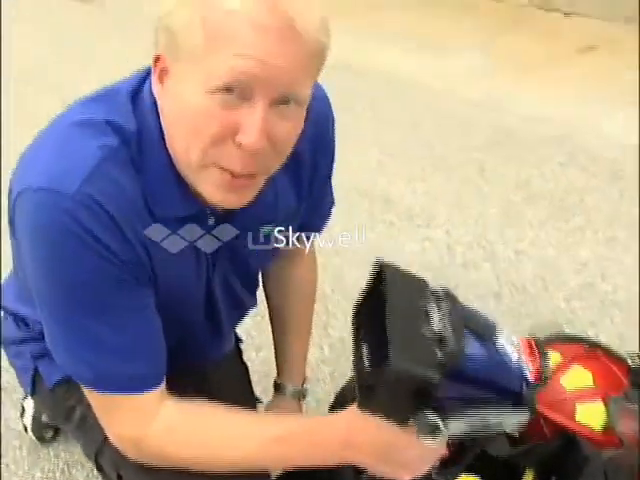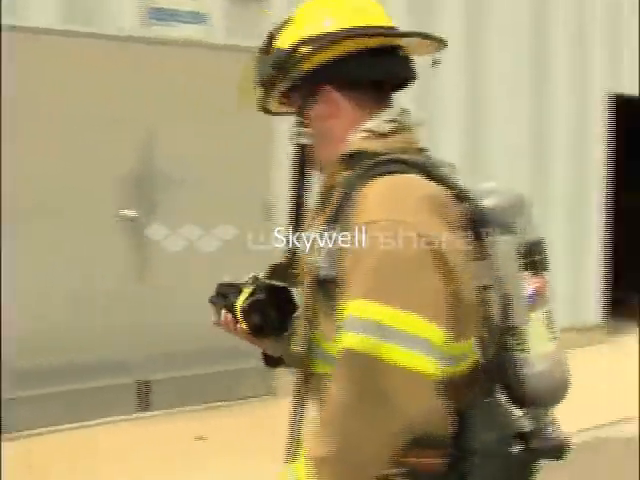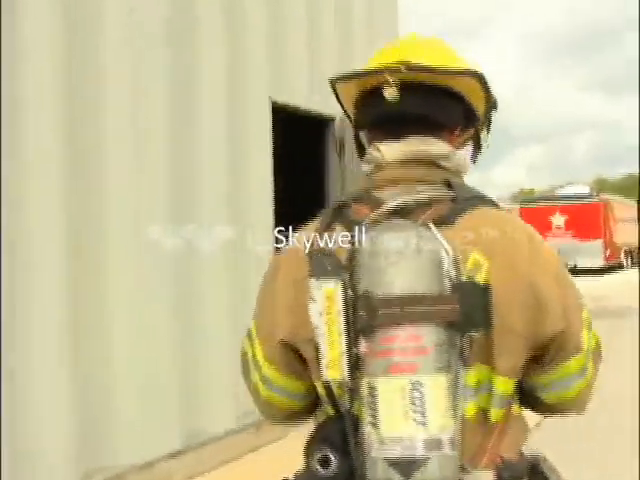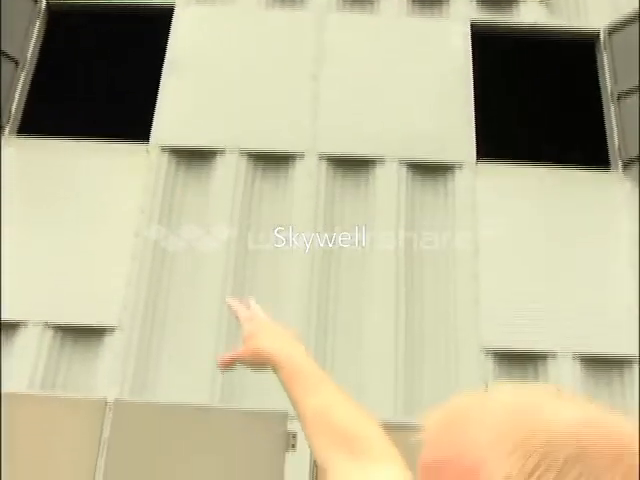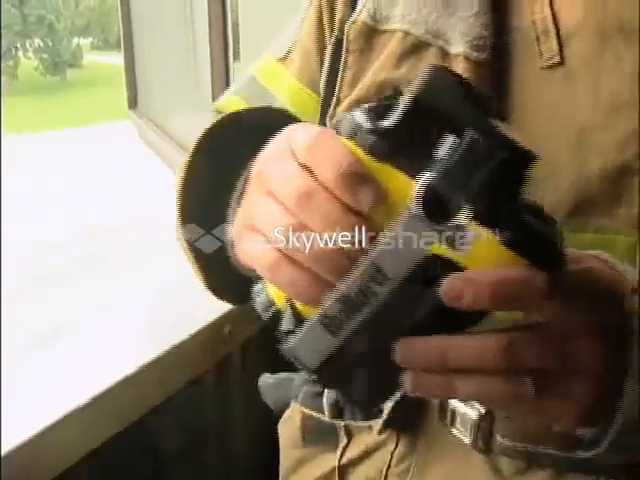Now we're going to put this thing to the real test. There you go. Good deal. All right. What do you guys think that is? How many feet from that window? 20 feet?